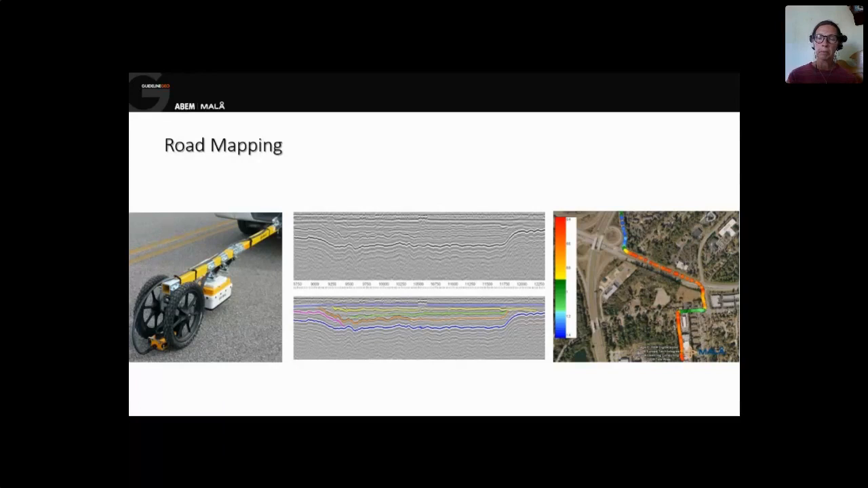Road mapping most often has the purpose to look at the asphalt layer and the internal layers of the road embankment to see the need of reconstruction. So when doing road measurements, most often you combine two different antenna frequencies. You want a high frequency antenna to look at the asphalt layers, and then you want an antenna with a bit lower frequency to look at the internal layers of the road itself.